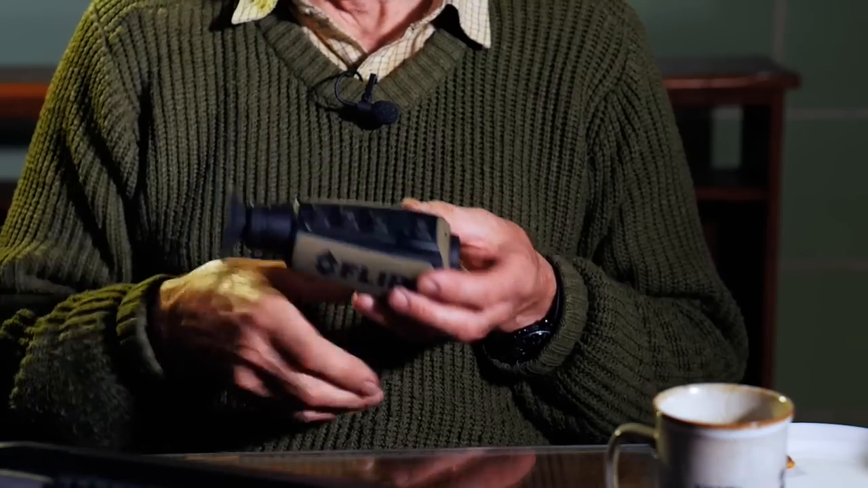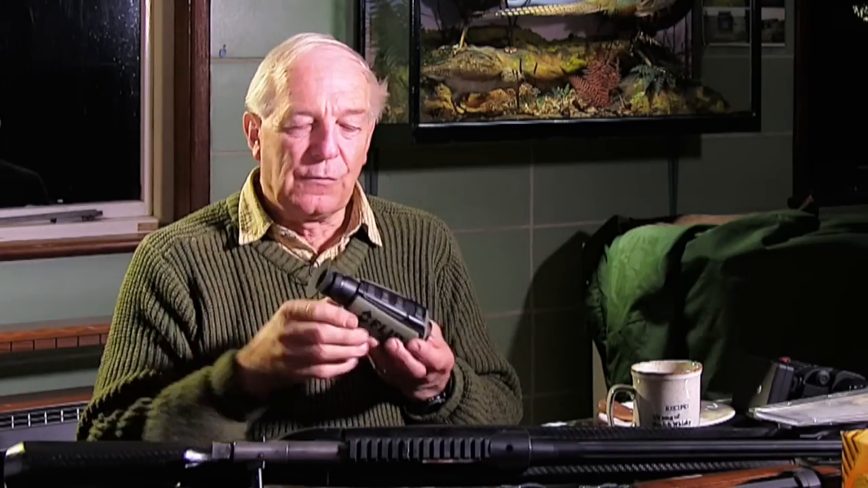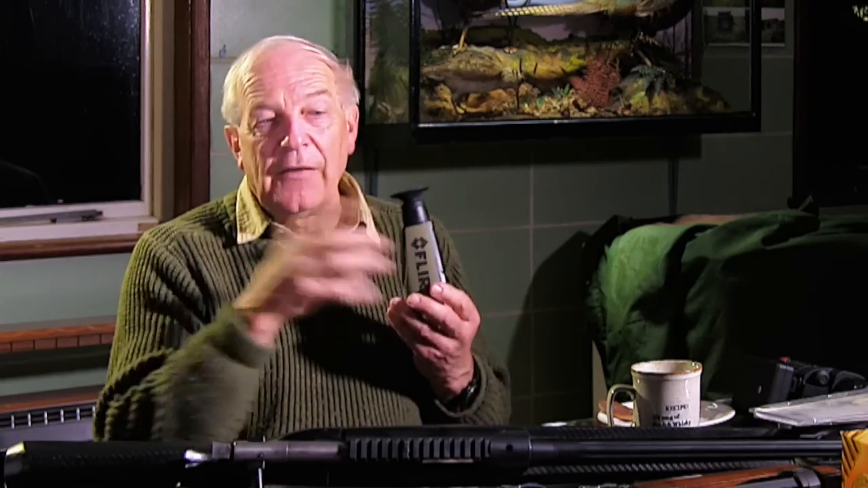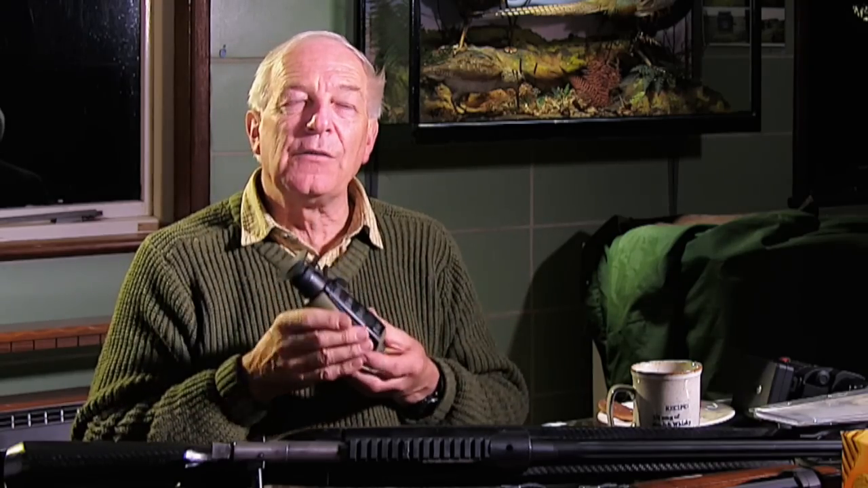When you're looking at deer, white will do fine, just depends on how good your vision is. And if you're trying to maintain your vision for your scope as the light's going down or light's coming up, then use the other eye and then you can swap over to your scope and you've still got good vision on whichever eye you're using for that.